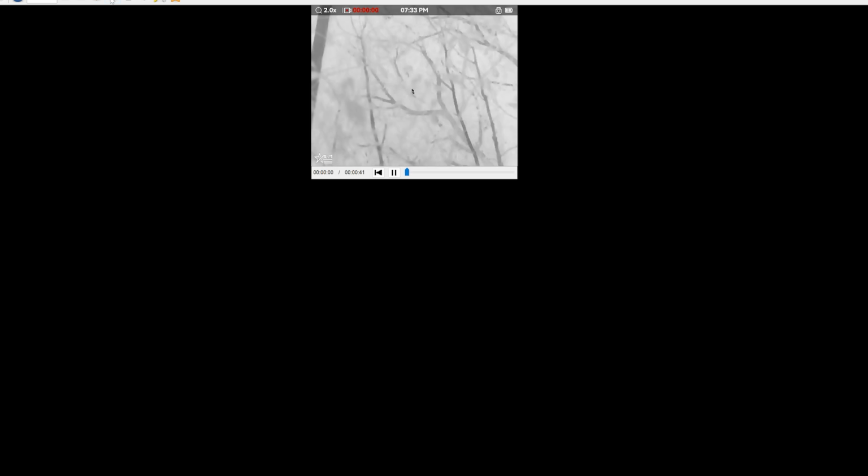Even at 16, I can see the head of the squirrel, the feet of the squirrel. I can see the hump of his back, the hips on here. I can see everything, and it's just a long ways away. Okay, a long ways away. Look how far away this is of a squirrel in a tree. It's pretty impressive. So very impressive there.